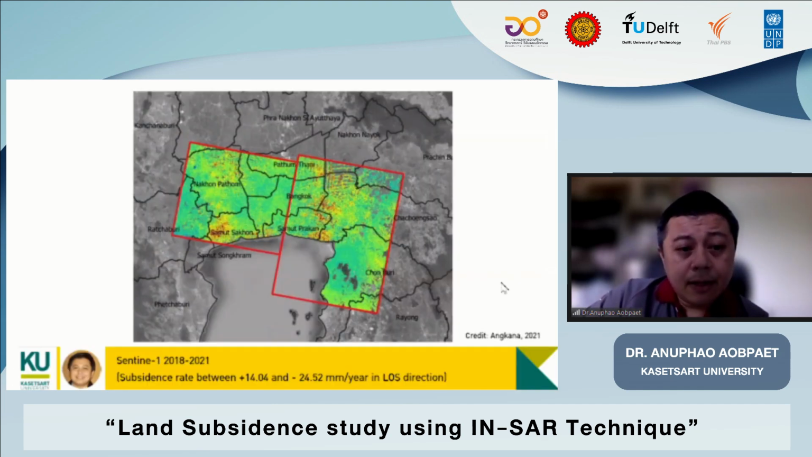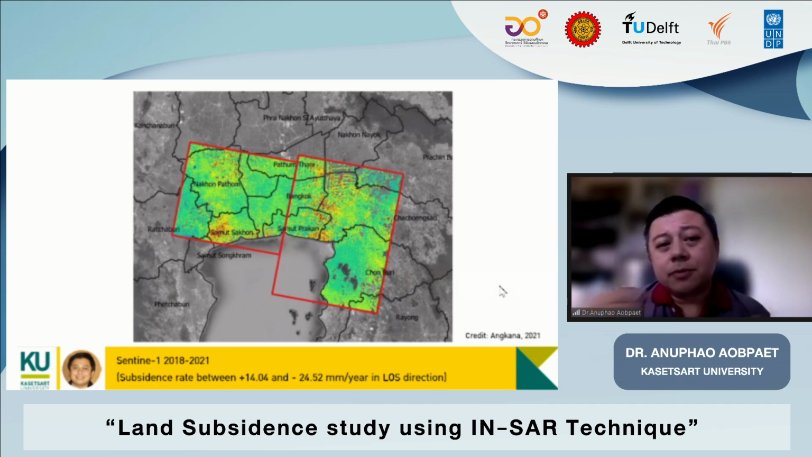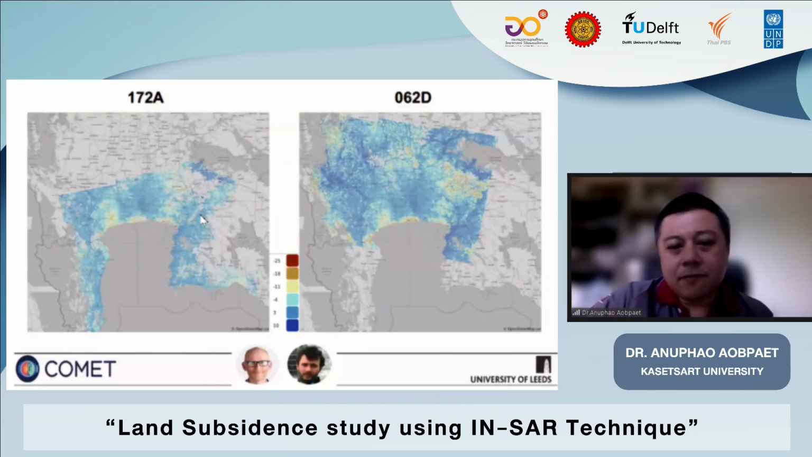And then I'm also trying to process the time series data by our own, and we also get the data from 2018 until 2021, and this is the initial result, as well as the result from the University of Leeds. It is still the initial result, so we have to work more on that.